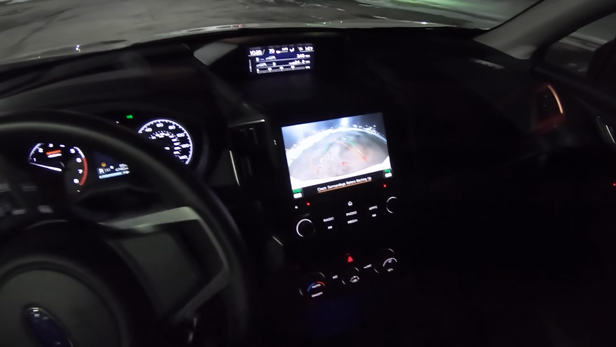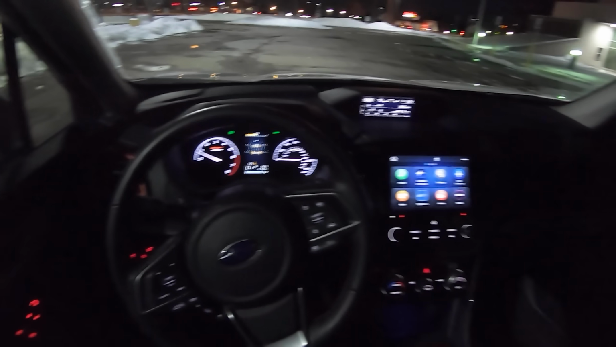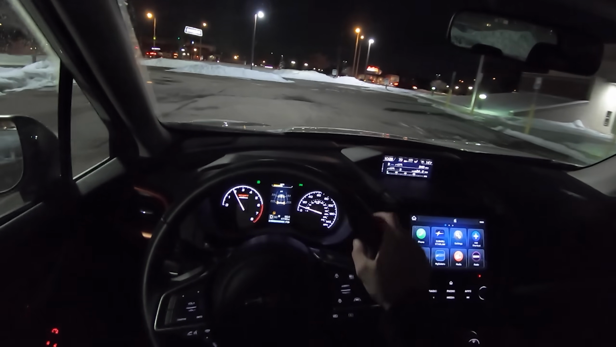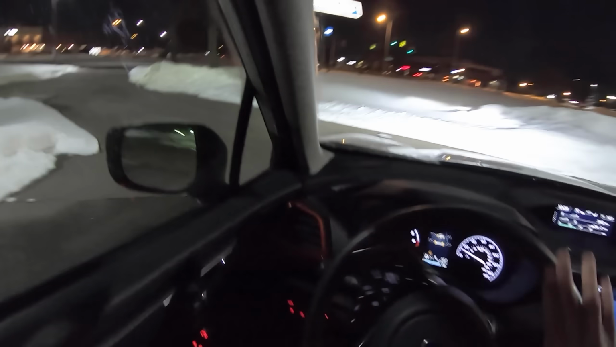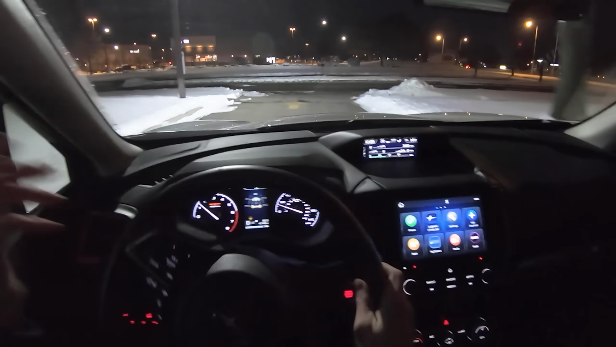Nice reverse camera. We've got rotating lines. We have pretty good rearward visibility. Not many blind spots back there, and you do have a really nice large sunroof. This 2.5 liter naturally aspirated boxer engine is mated to a CVT, which in typical Subaru fashion kind of simulates shifts throughout the rev range.